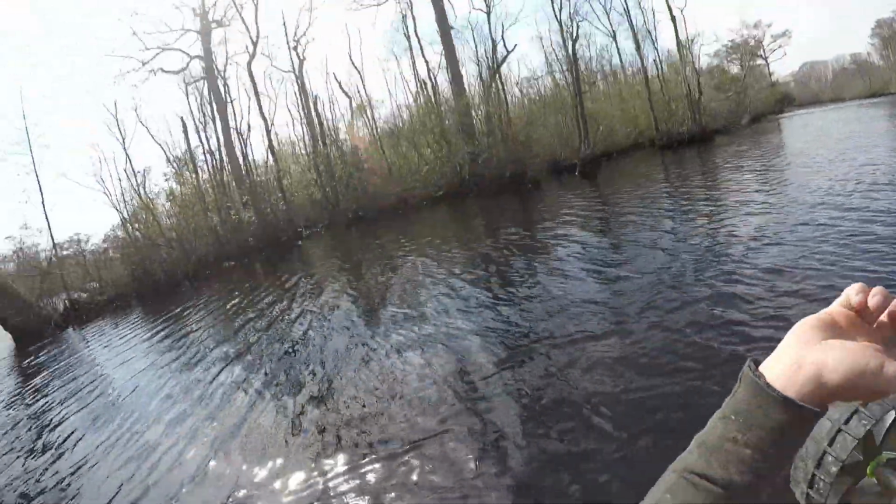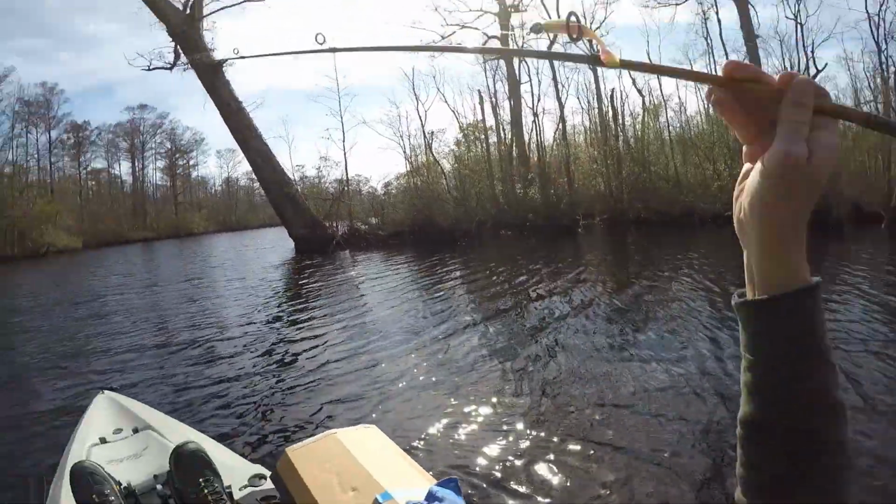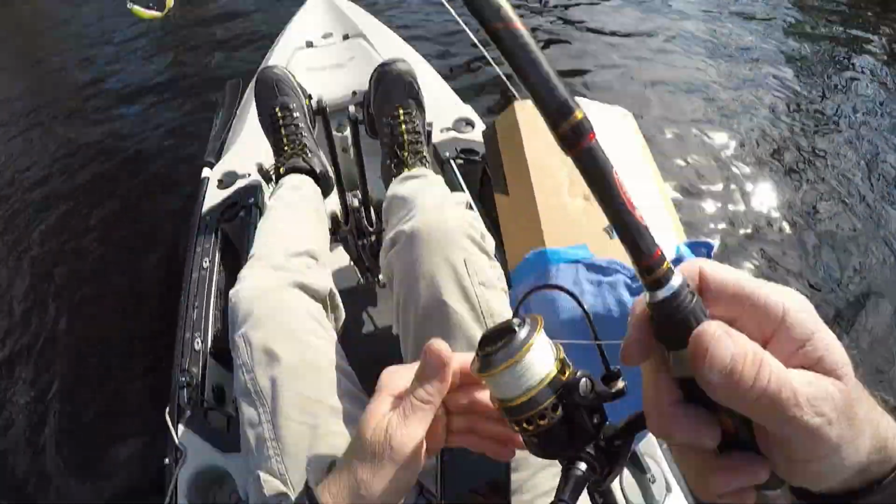Something I wanted to try. I did bring one fishing pole with a jig on it. It's just a standard trout jig, and I wanted to throw this out to see if it actually picks it up.